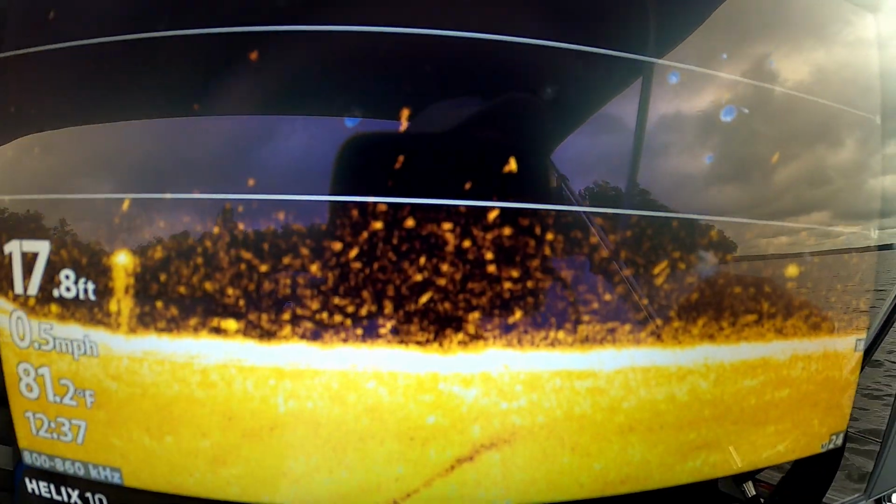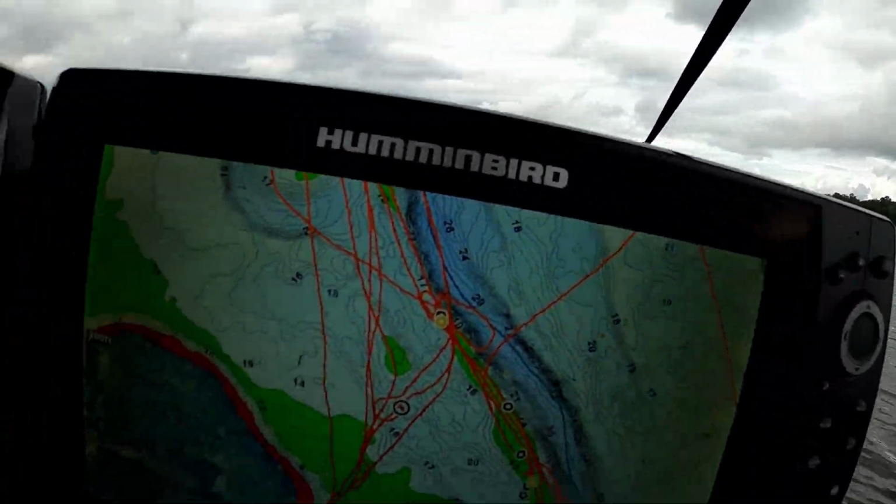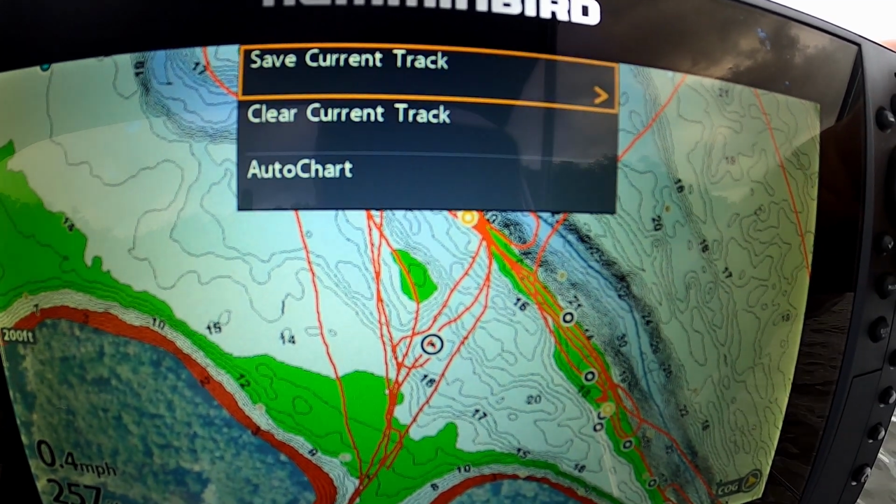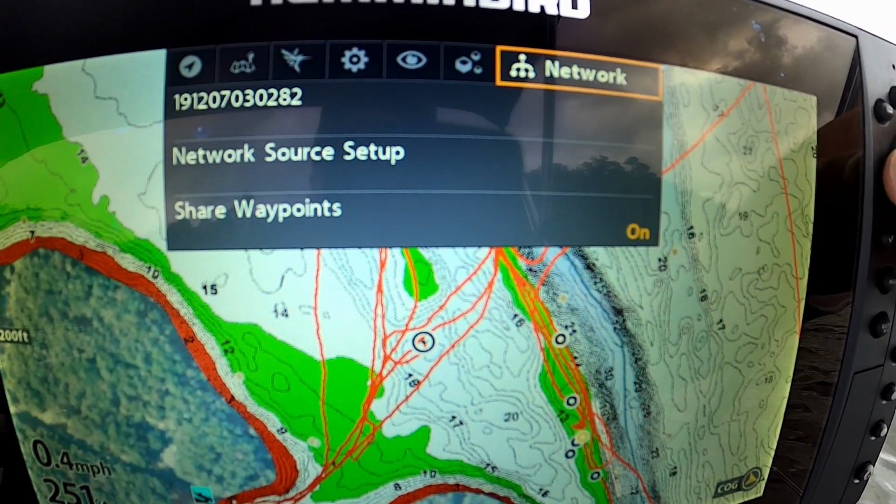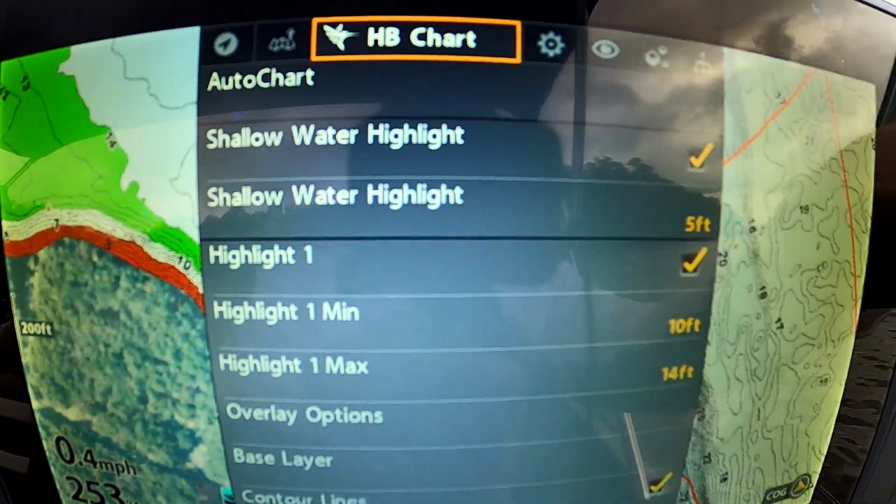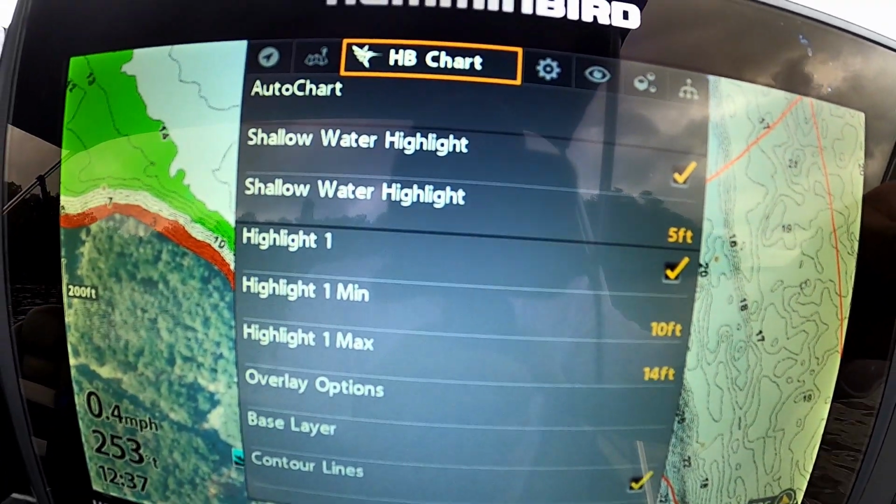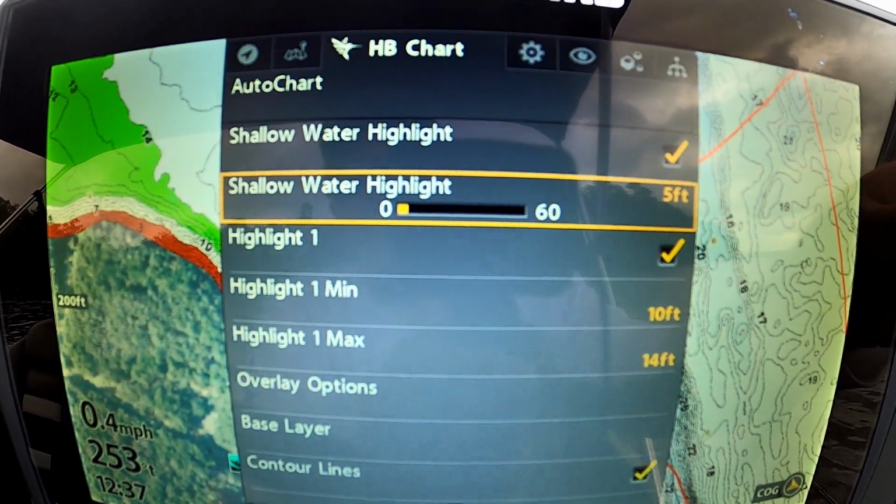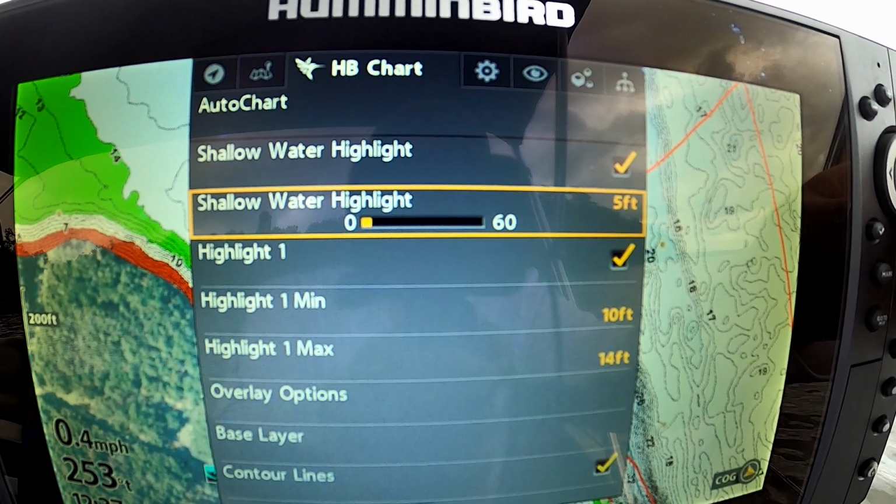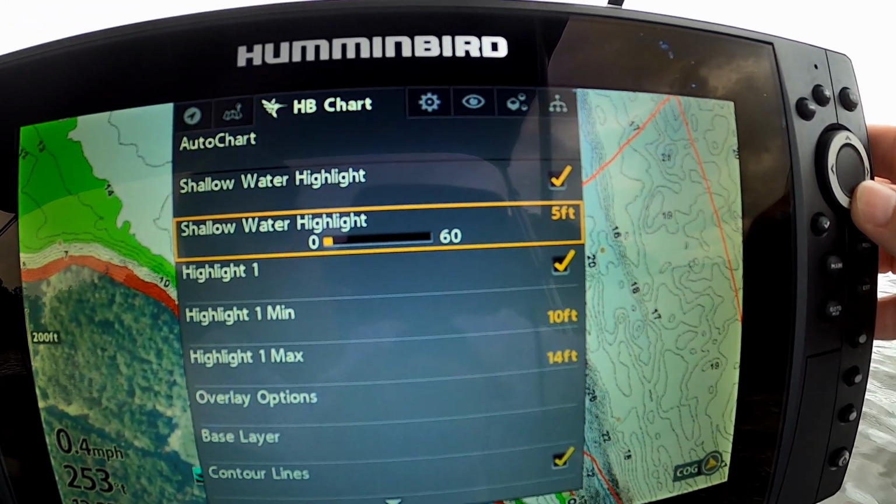So now we are going to go to our chart plotter, and I've already got mine set up guys, but I'm going to show you how to do it anyway. So we're going to go over here to the chart settings, and we're going to go down here to the shallow water highlight. So you see I have got that set at 5 feet. So that tells me anytime my boat is getting shallower than 5 feet, I want to know.